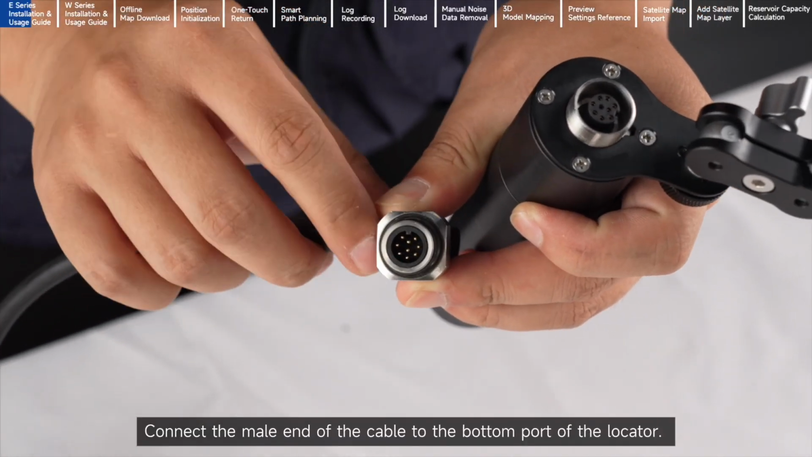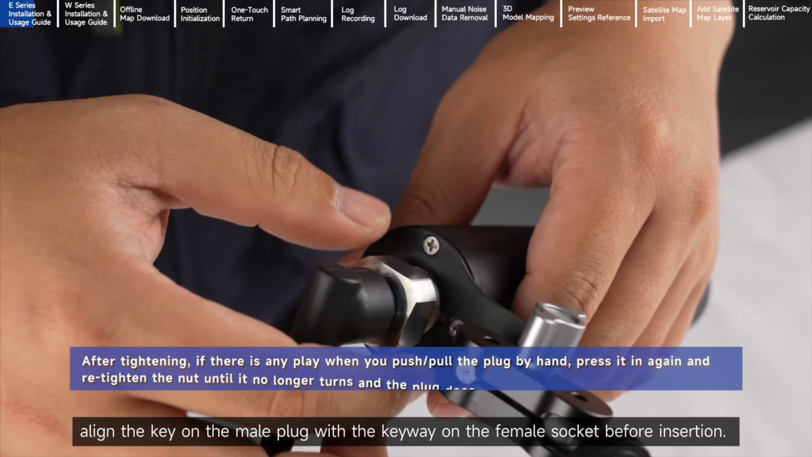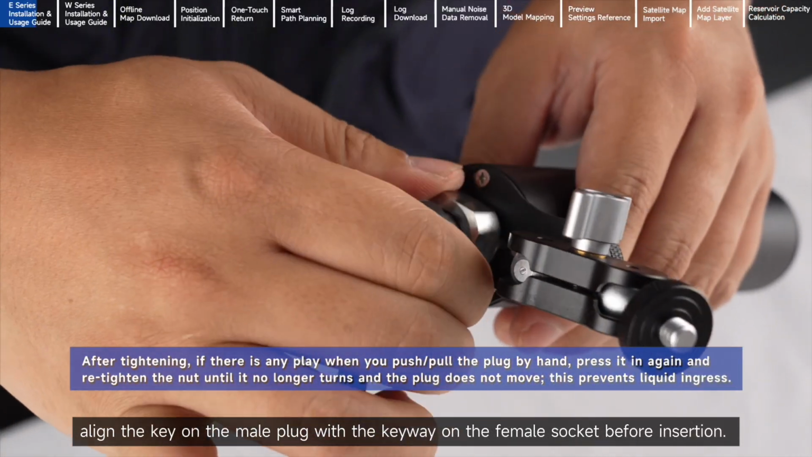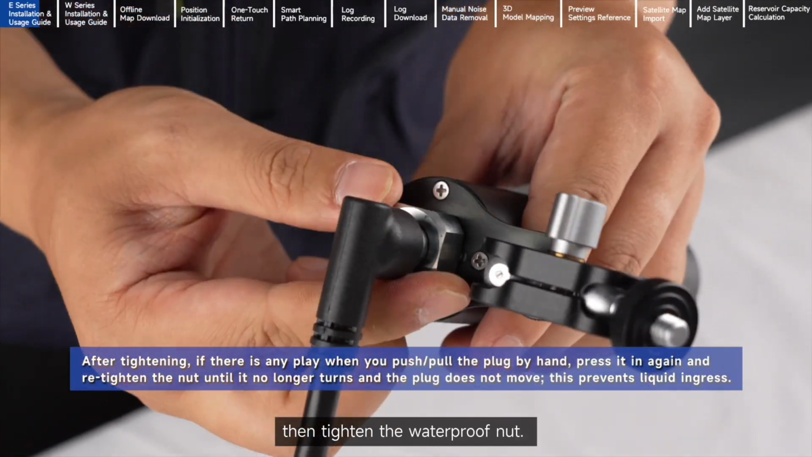Connect the male end of the cable to the bottom port of the locator. To avoid pin damage, align the key on the male plug with the keyway on the female socket before insertion. Press the plug firmly until fully seated, then tighten the waterproof nut.